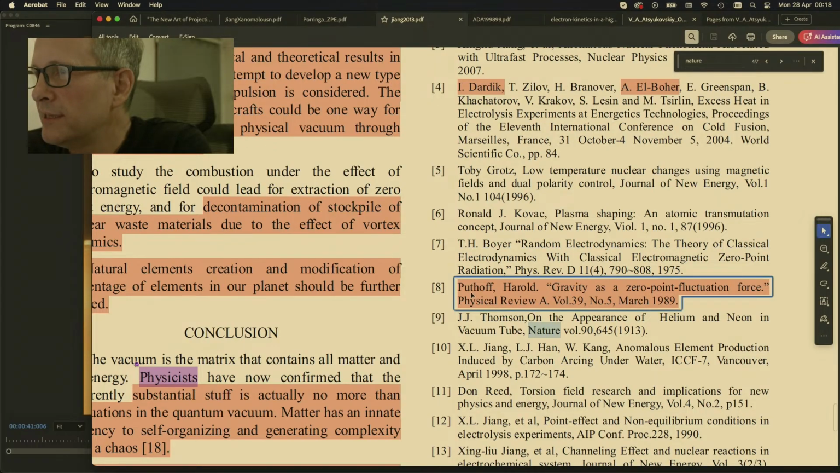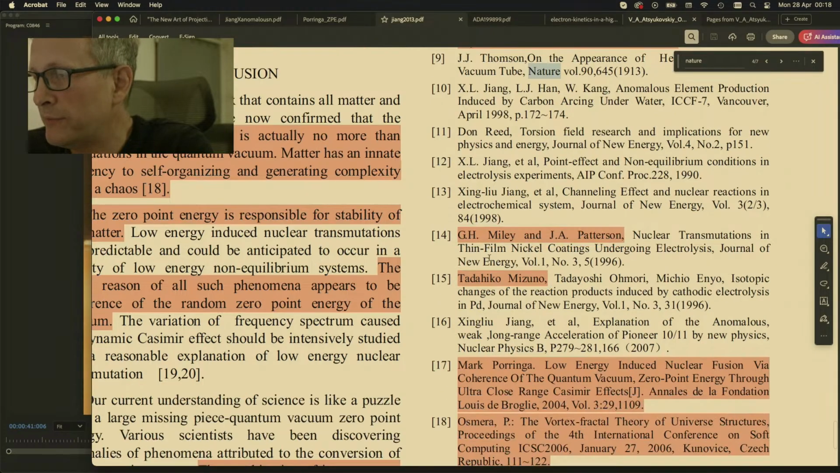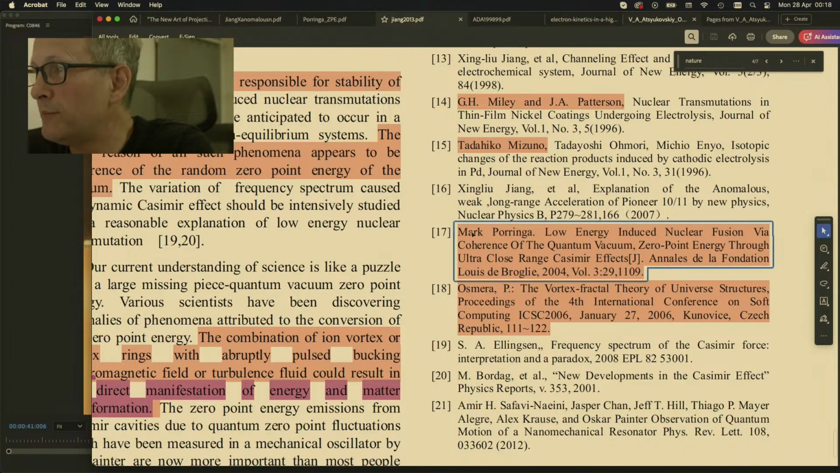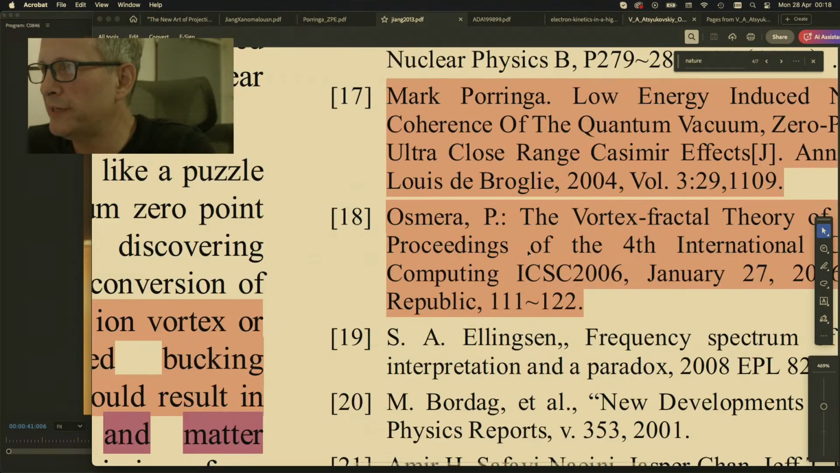Here we've got Harold Puthoff here, zero-point fluctuation force. Down here we've got George Miley and Patterson of the Patterson cell. We've got Tadahiko Mizuno here. I mentioned him earlier with his tungsten. We've got Mark Peringa here, low-energy nuclear reactions with Casimir effect. And then, oh my God, who have we got here?